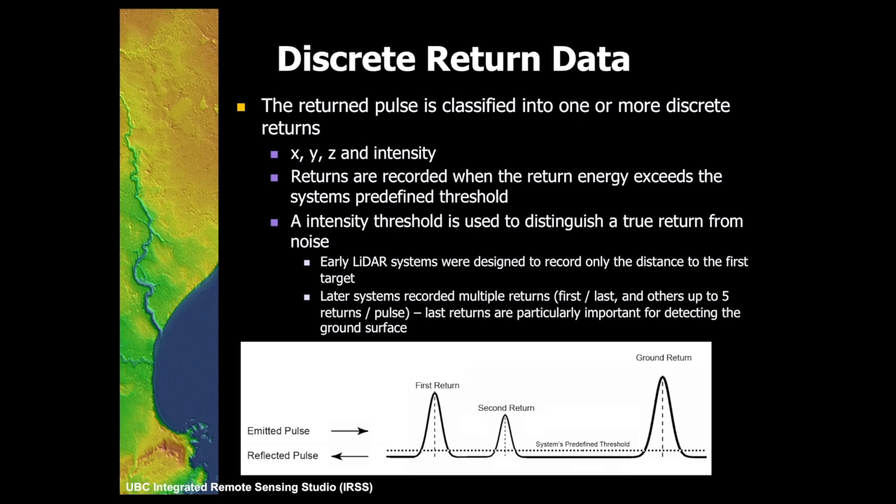Again, in case I've muddled your mind, full waveform LiDAR would record all of this as a continuous response. A discrete return LiDAR system just picks the highest parts of the peaks and records those. So in this particular case, we would have 1 peak, 2 peaks, 3 peaks. There'd be 3 peaks returned by that system.